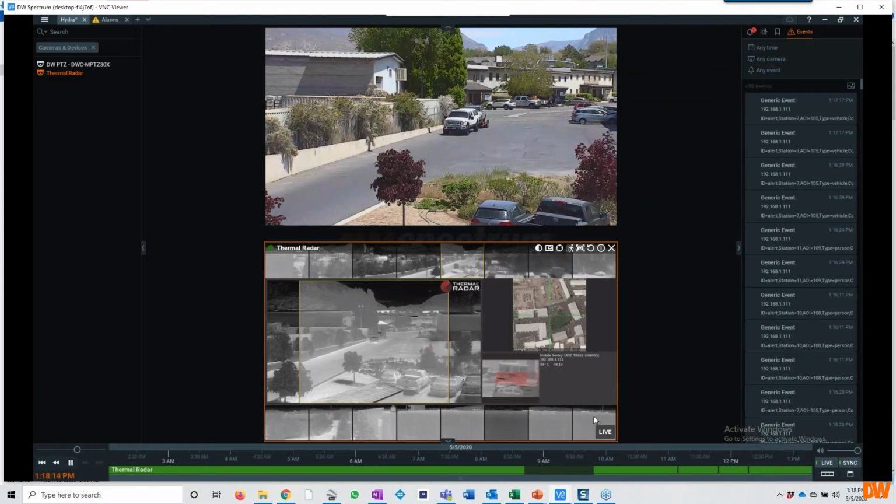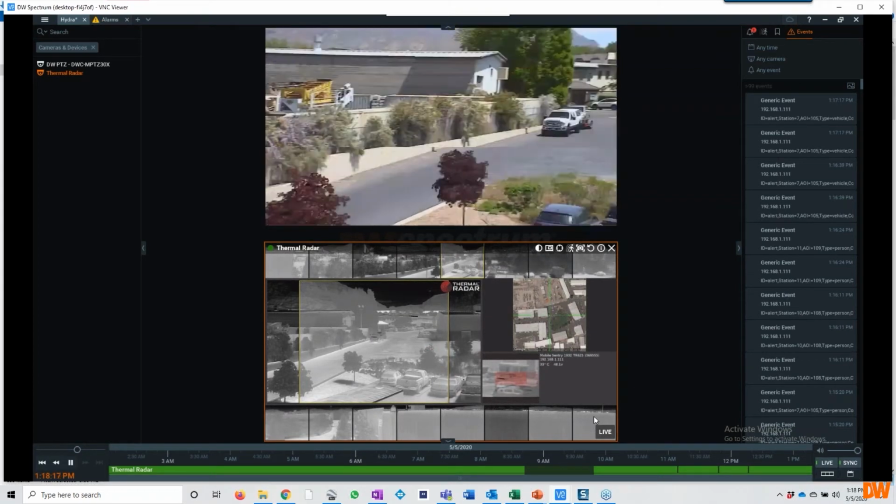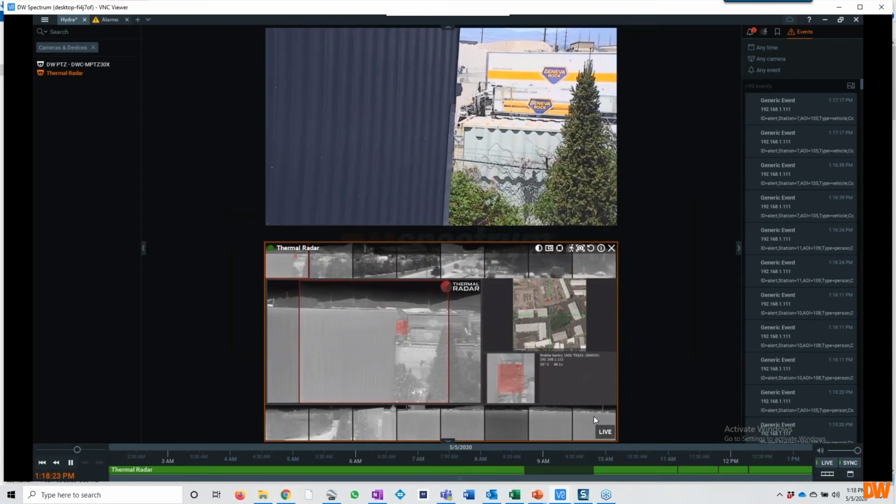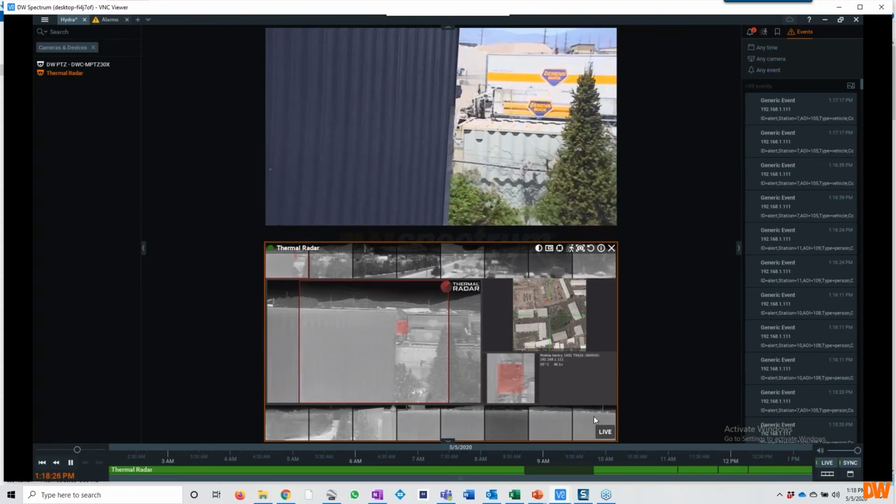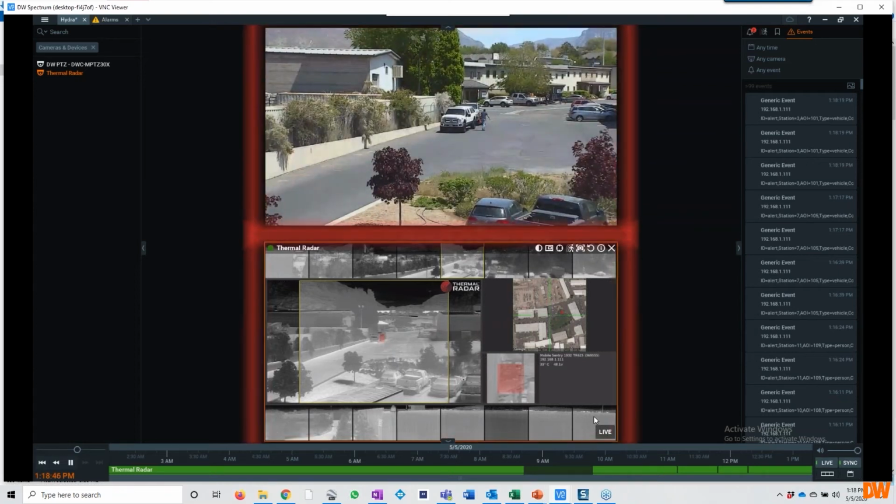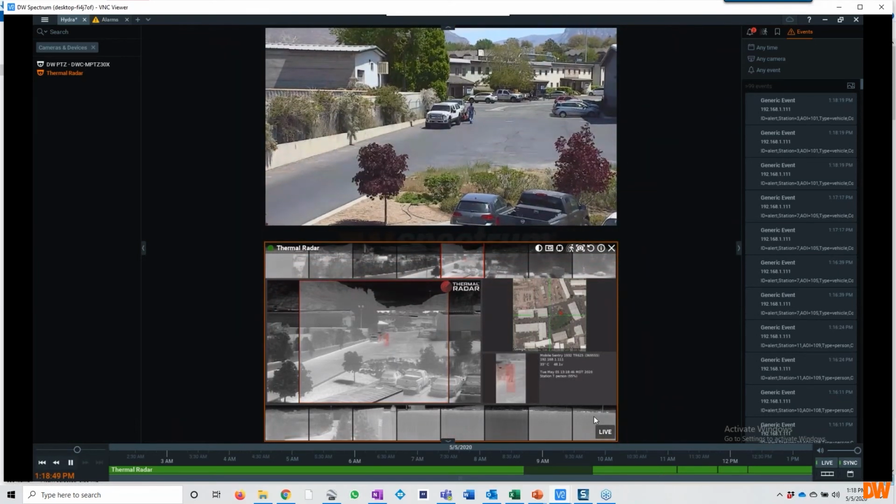Patrick, are there other questions people might have or are sending in? Yeah, and I'll just point out the right notification panel is showing you generic events populating into it from the thermal radar. So we're sending those event notifications into Spectrum, but you have full capability in the rules engine to do other things like pop up video, move PTZs to presets, send emails, and of course through the rules engine you can also schedule that. Some questions have started to come in, and by all means, anybody with any questions, feel free to type them in the GoToWebinar interface. We'll try to get to them here.